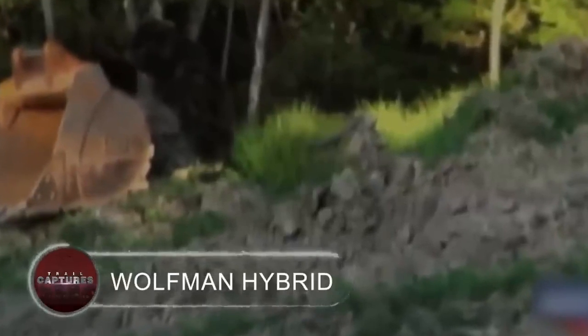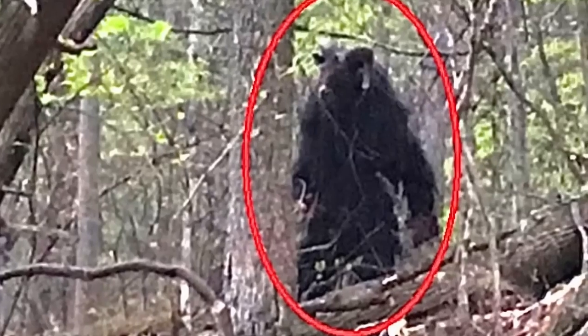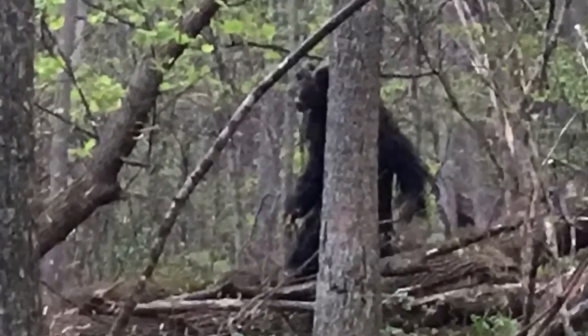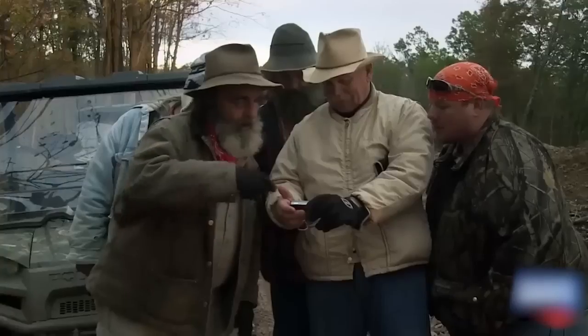Wolfman hybrid. Following on the list is some of the strangest footage, which displays a big, hairy creature with some odd traits. Multiple times, an animal head was captured on a bipedal humanoid body. After seeing this video on a trail camera, a group of hunters made the decision to go to the woods in hopes of finding further hints.